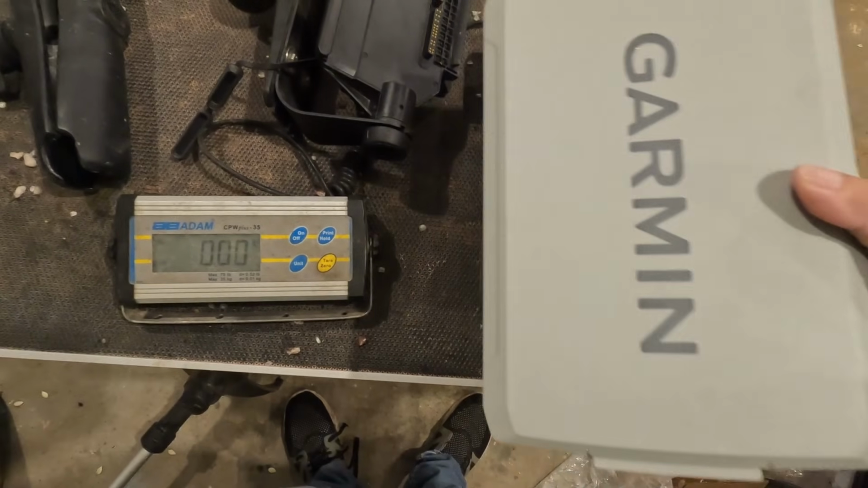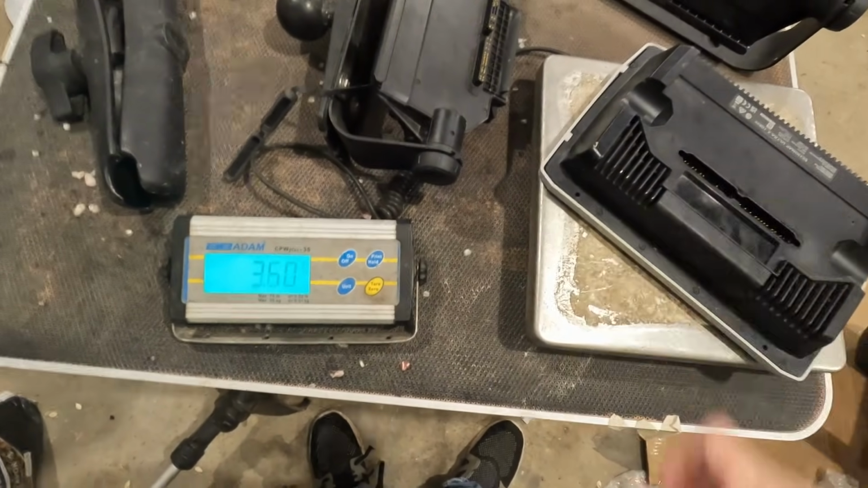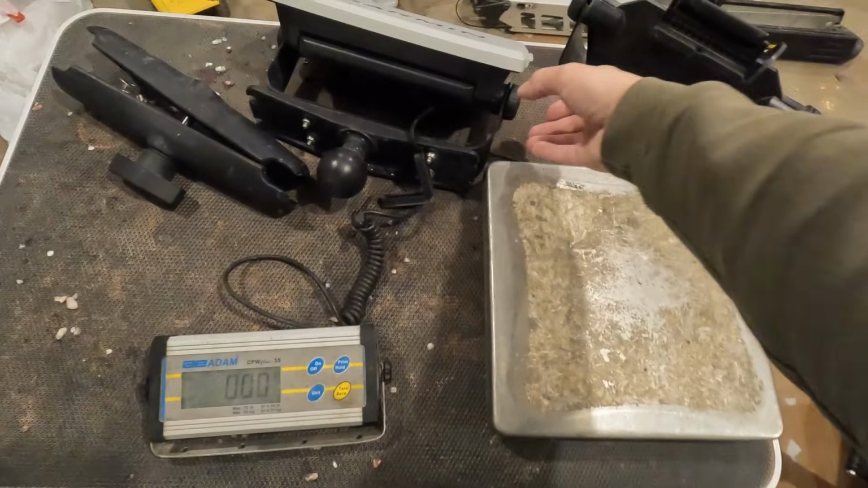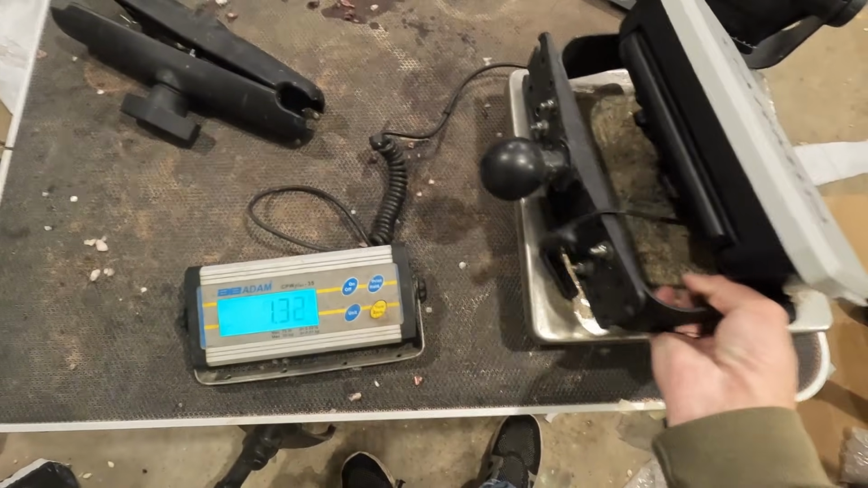So we're going to go ahead and weigh up one 106 SV, and as you can see, it weighs about 4.28 pounds. So we'll just have to remember that and add another 4.28 pounds to the total weight when we go ahead and add everything else. So with that being said, we're going to add the head unit, the gimbal bracket, and the ram mount.